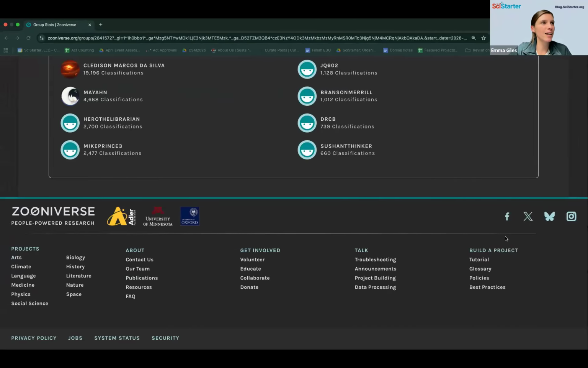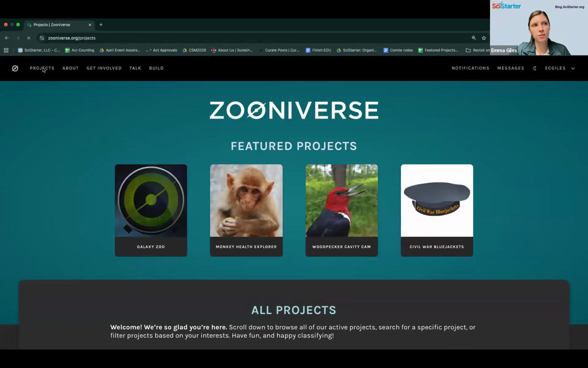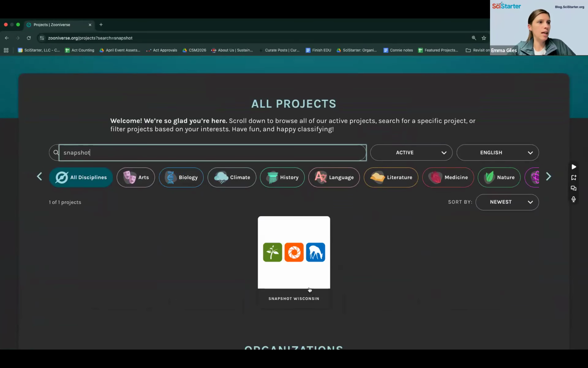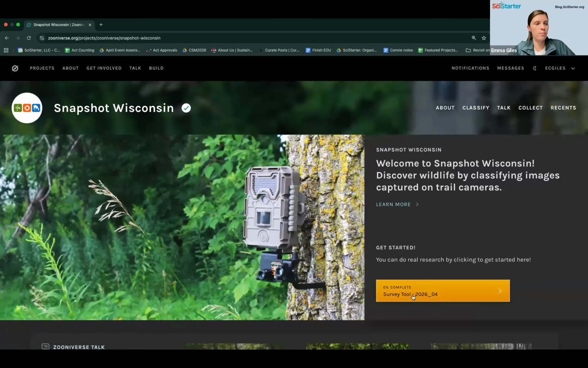Amazing. All right, I will go back to our project here. As a reminder, if you got in here late, you can also go to projects in the corner and scroll down to then search for Snapshot. And it will show up for me there. Ta-da! And then I can get started with the one button.